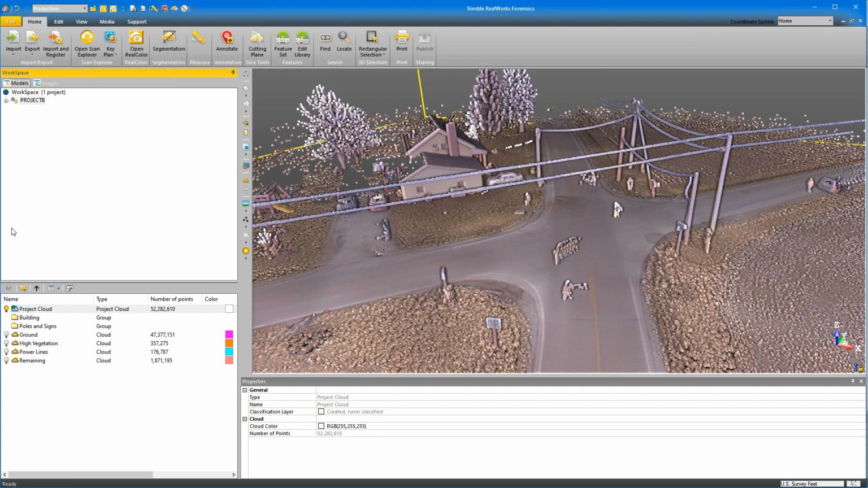So you notice here on our left in our workspace, the project cloud is still here, but now we have other things called buildings, poles and signs, ground, high vegetation, power lines, and remaining. Now our project cloud, again, is everything. That's 52 million points. Our auto classification takes our project cloud, looks for things, and then extracts those as copies down here in our building, poles and signs, ground, high vegetation, power lines, and remaining.